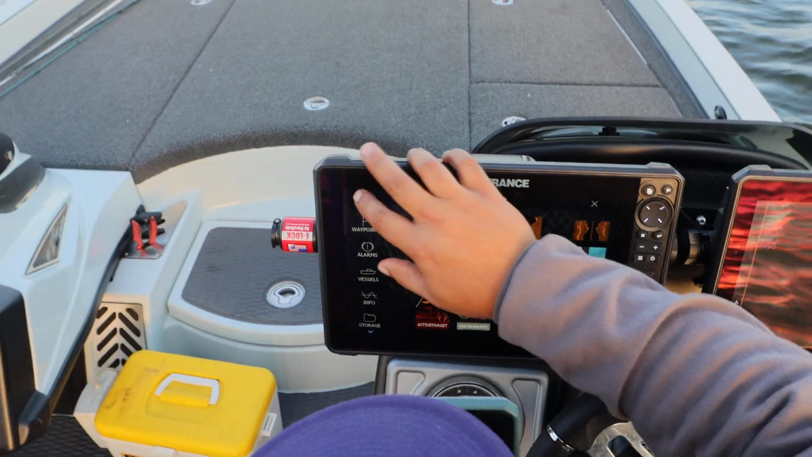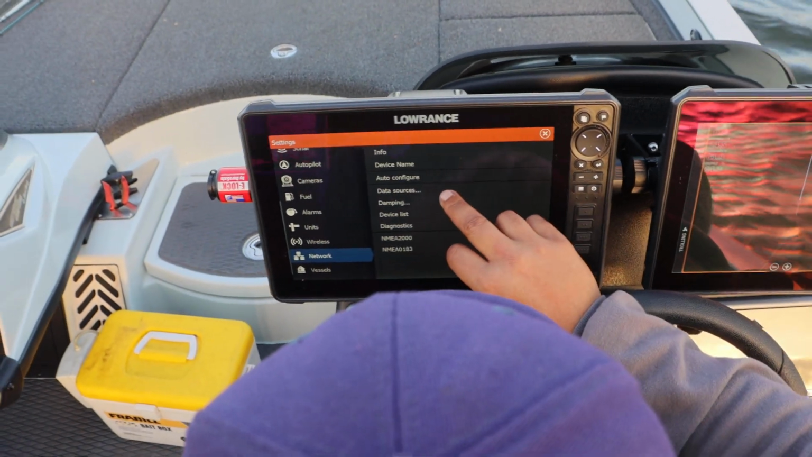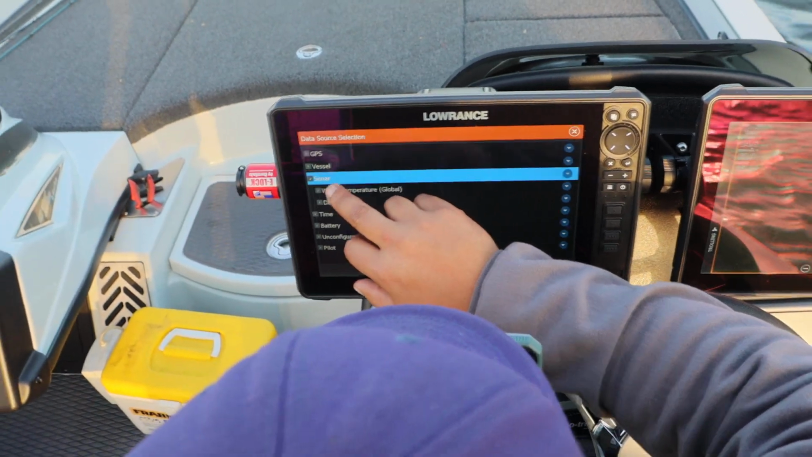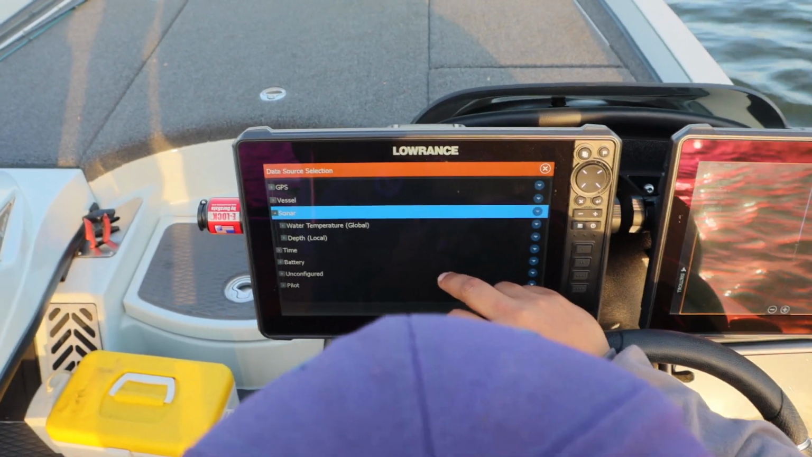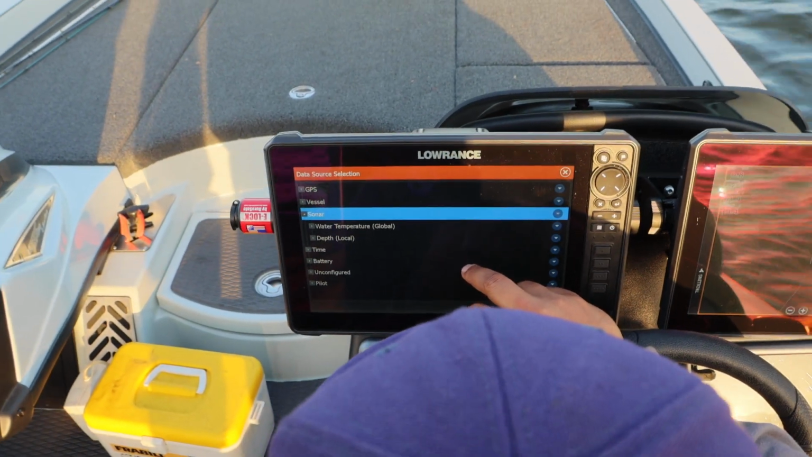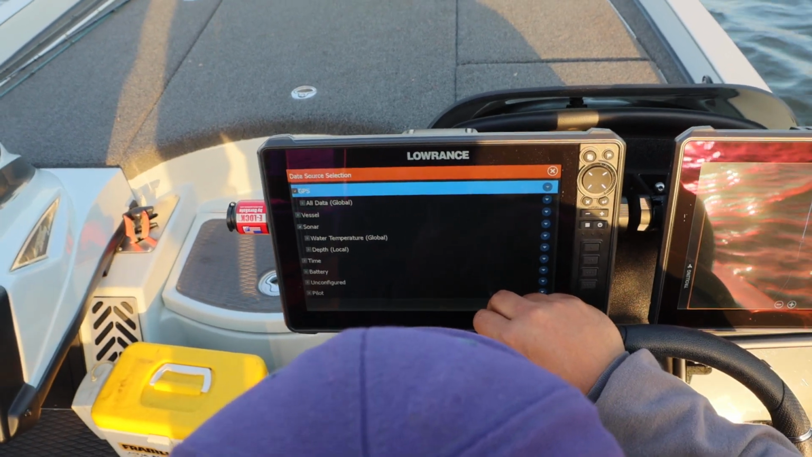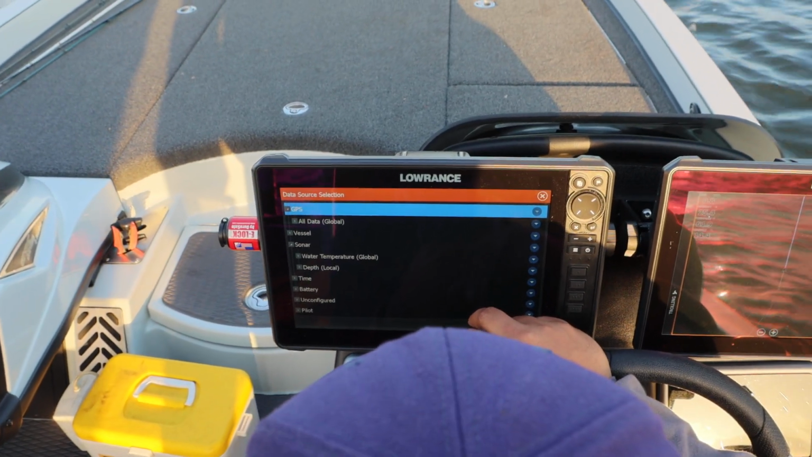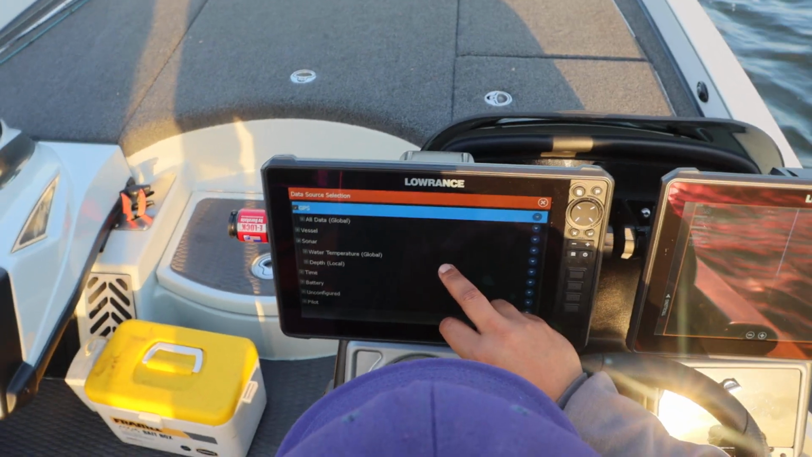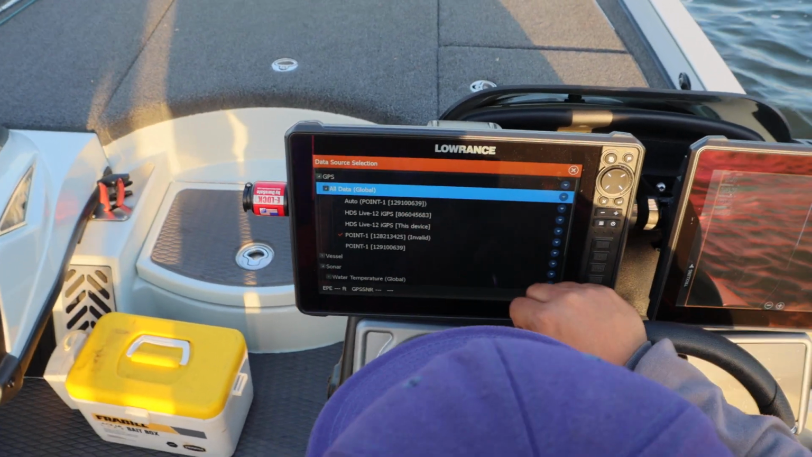That's where I go to settings, network, sonar, data sources, source. Yep. You gotta select what the source is. Are you selecting the sonar or GPS? GPS. Okay, and then it says all data. And then after GPS it goes all data. Yeah. Should select point 1.